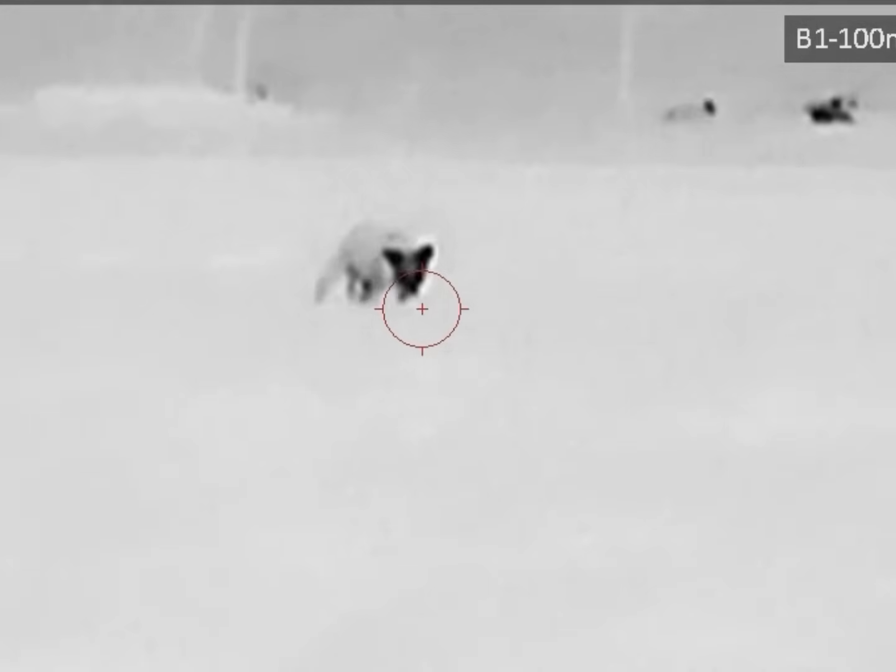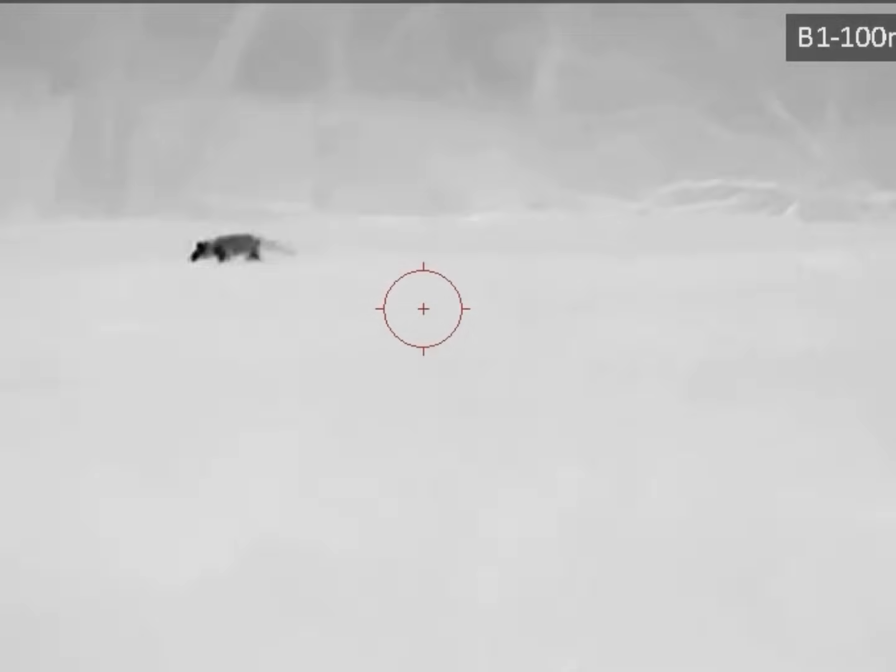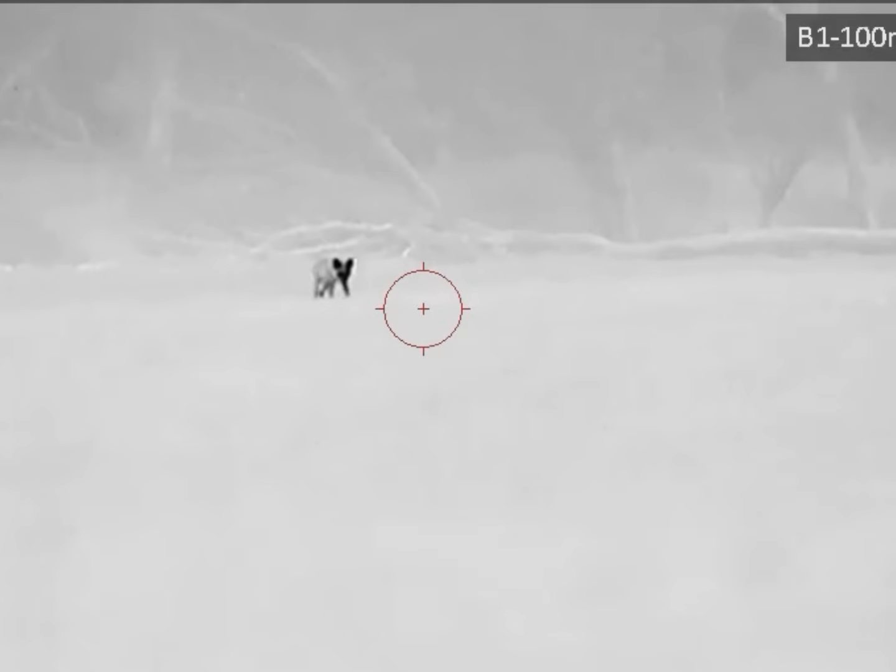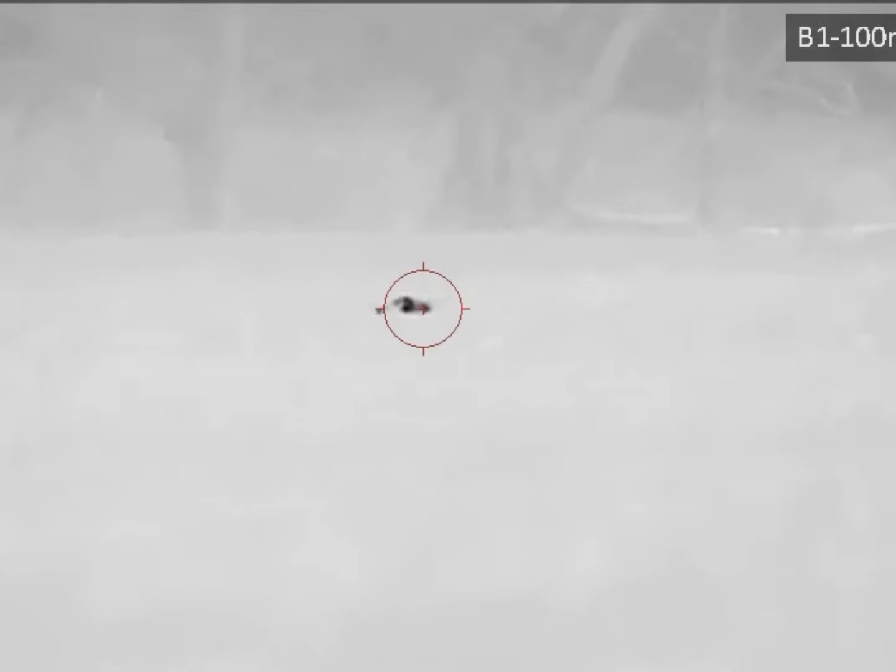Hey! Hey! Rolled him. The bastard wouldn't stop.